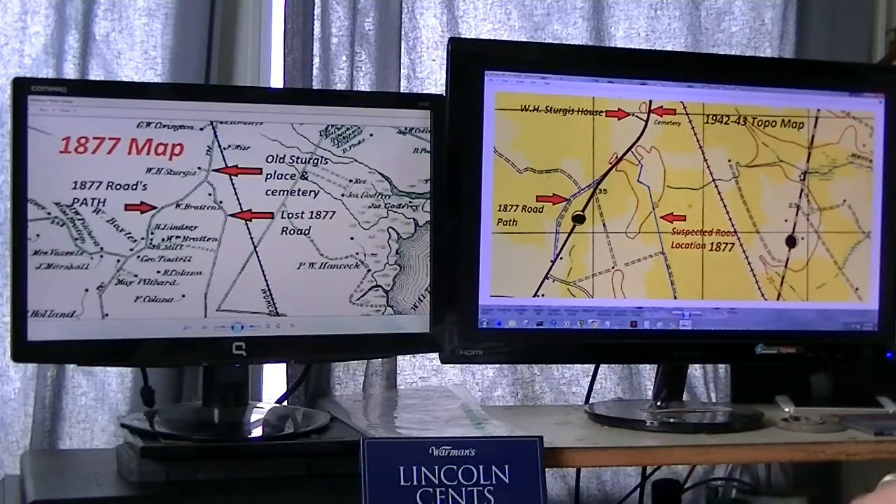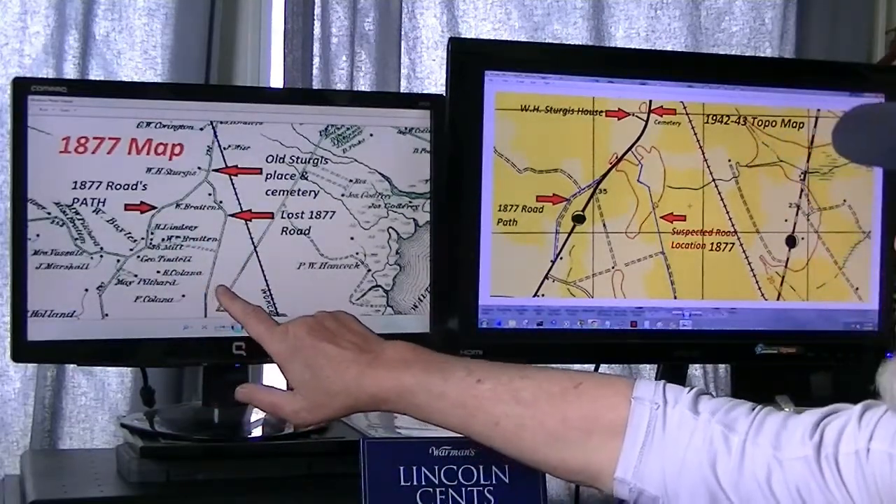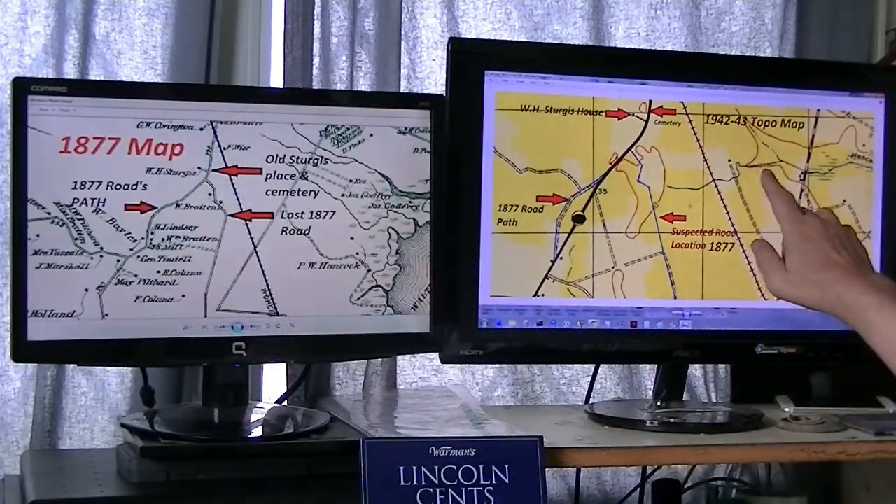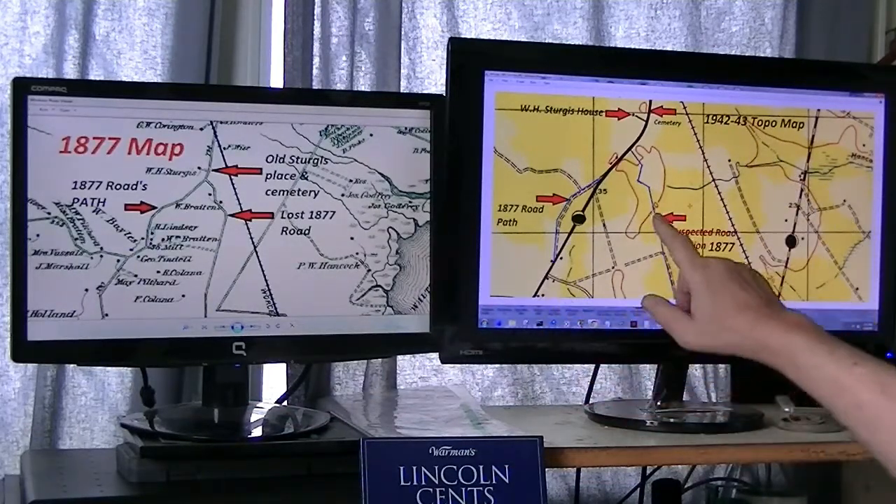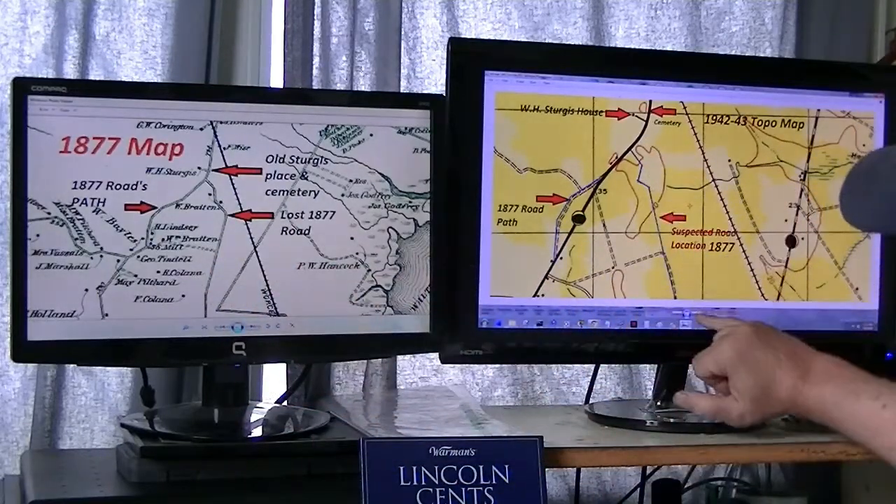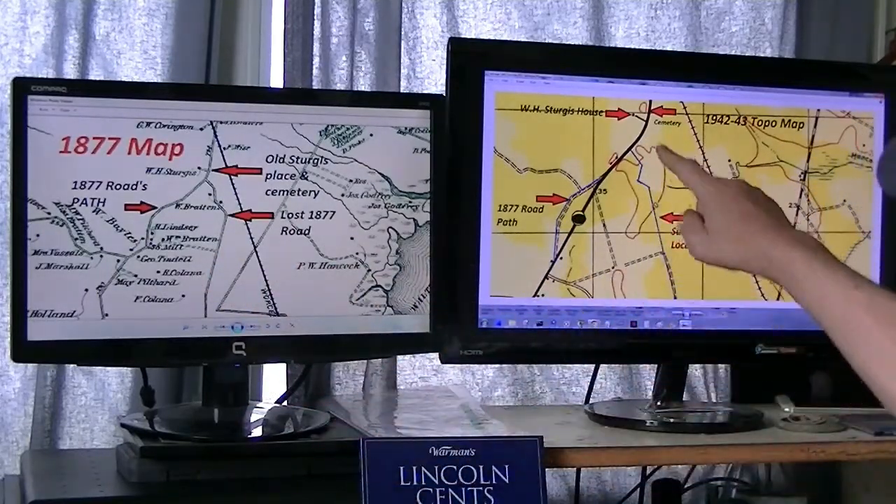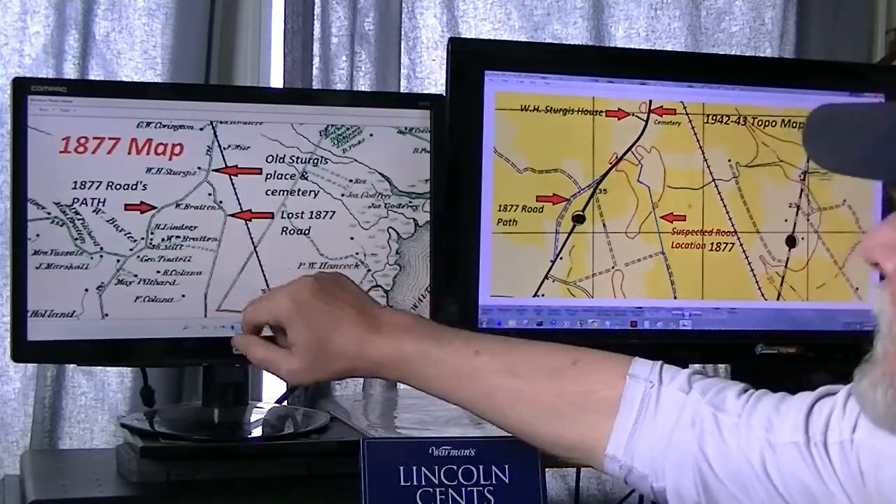If you look here, I have an 1877 map. Here I have a 1942 and 43 topo. And if you notice, there's some things missing from this map that I've drawn in that were on this map.